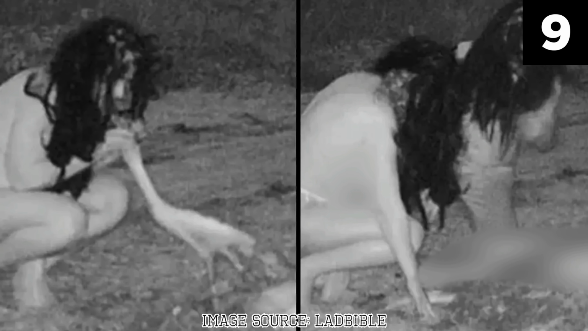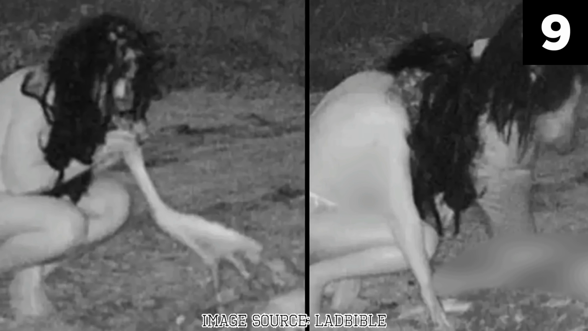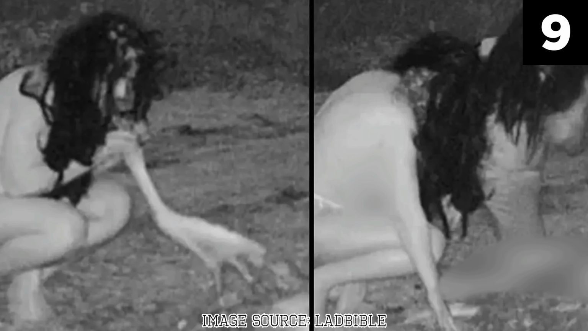Another theory is that the footage might be a hoax or a piece of performance art designed to shock and provoke a reaction. The eerie and unsettling nature of the scene, combined with the viral potential of such footage, could point to a deliberate attempt to create a modern-day urban legend. Critics of this theory, however, argue that the raw and unpolished nature of the footage makes it unlikely to be a staged event, though the possibility cannot be entirely ruled out.